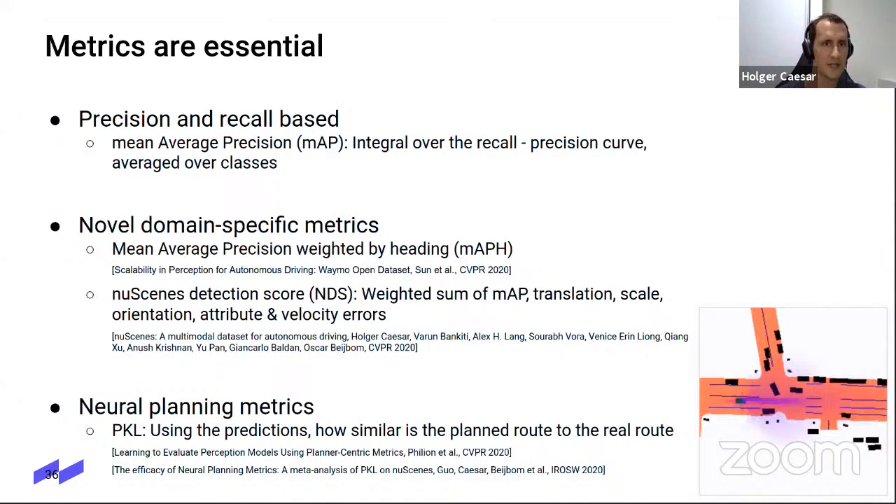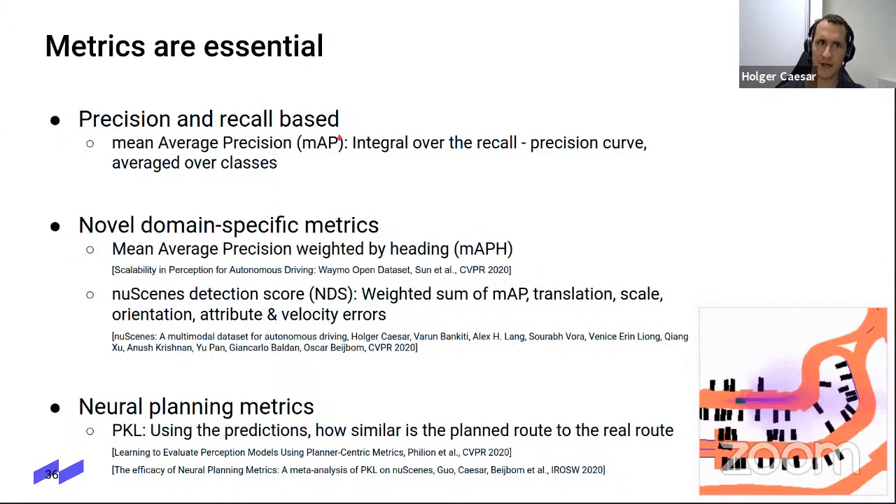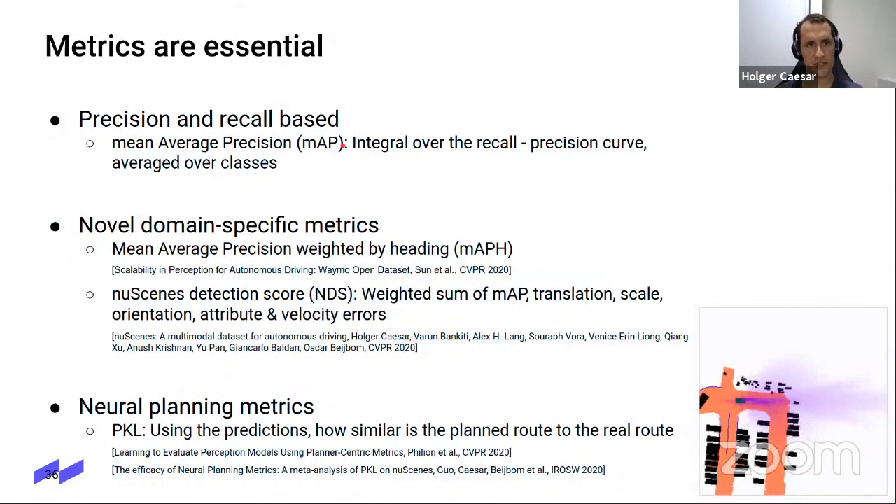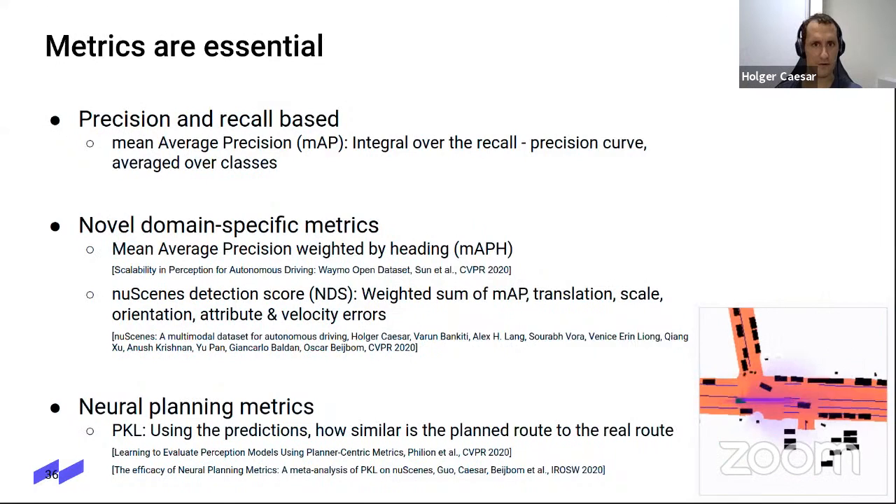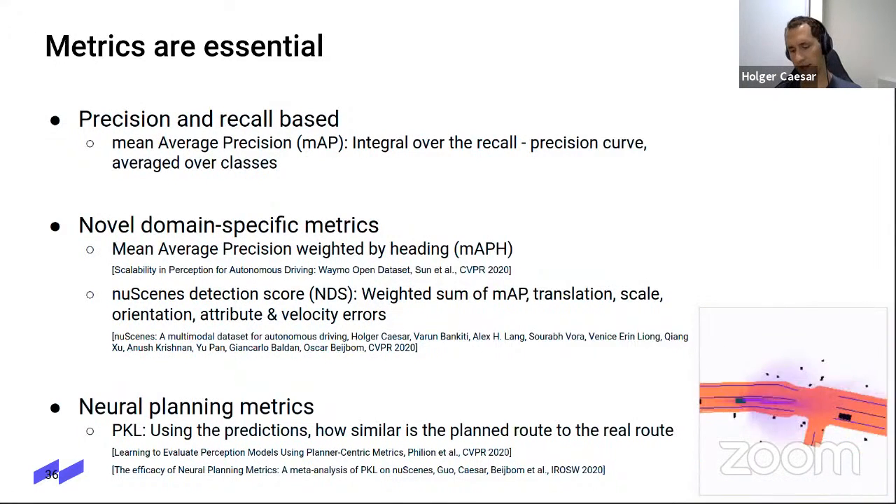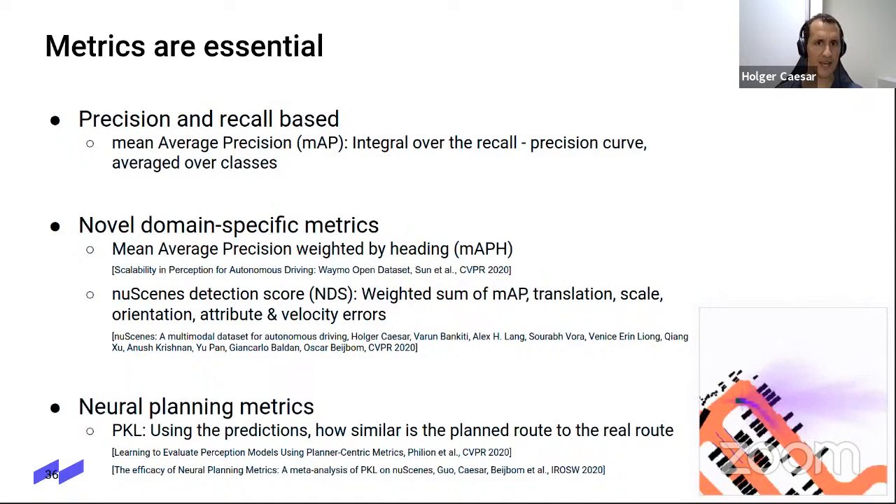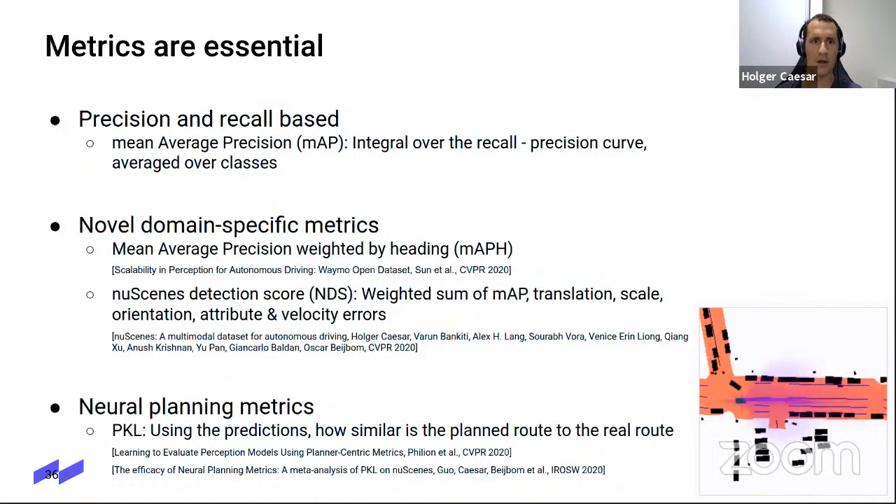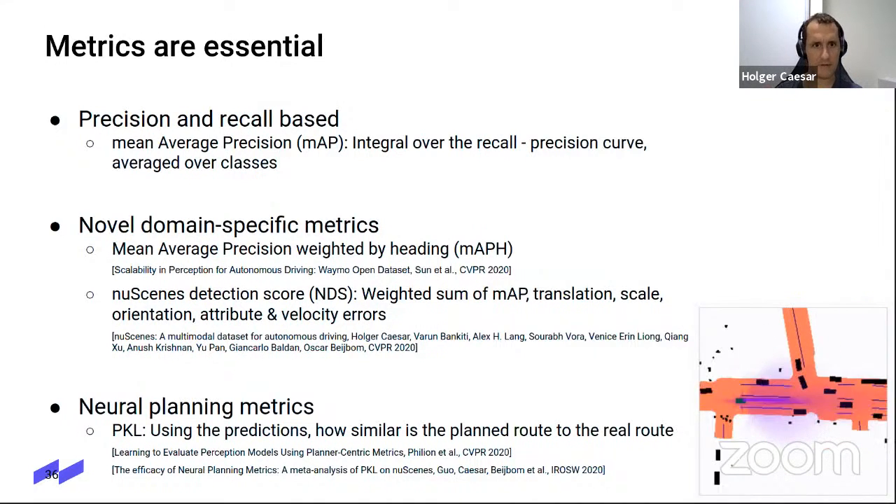So the classical metrics are precision and recall-based metrics, such as mAP, mean average precision, which is the integral over the recall-precision curve and then averaged over the classes. These have been used for many years and are very well established. Some more novel domain-specific metrics are, for example, the mean average precision weighted by heading, which is what Waymo uses in their open dataset paper. That gives a higher weight to the objects in front of us.